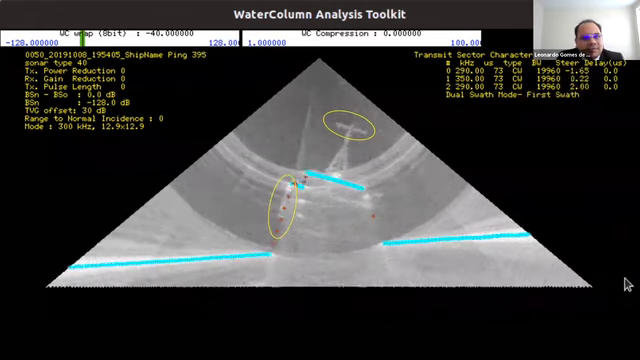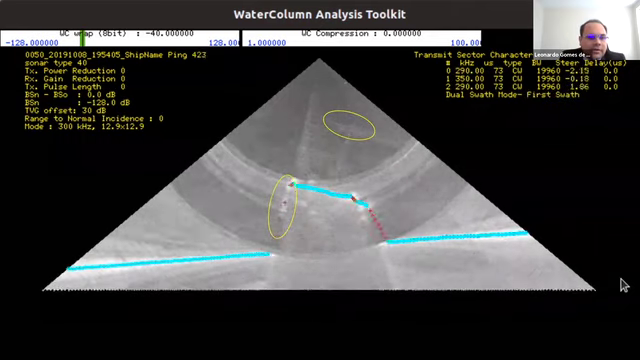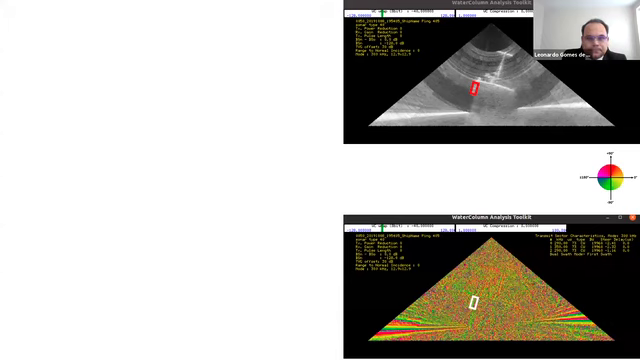So what is it? Is it a bottom detection problem? Let's focus on the lateral extension of this shipwreck. I have here the water column data, both amplitude and phase. The phase data is represented by colors, and a zero crossing corresponds to the color yellow, changing from red to blue or vice versa.